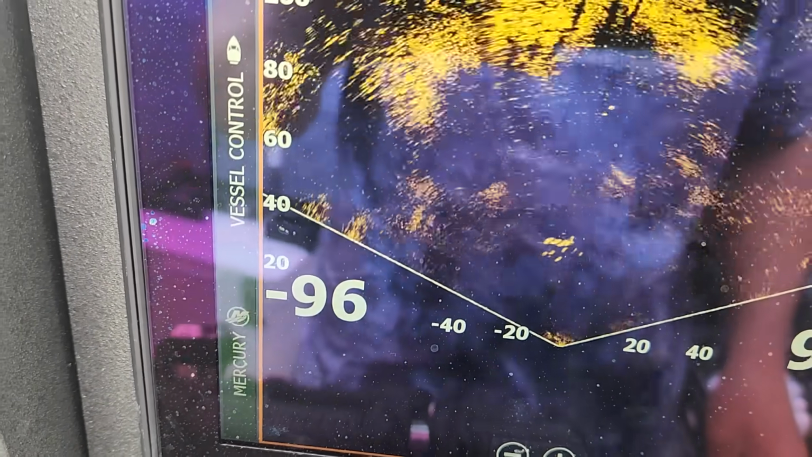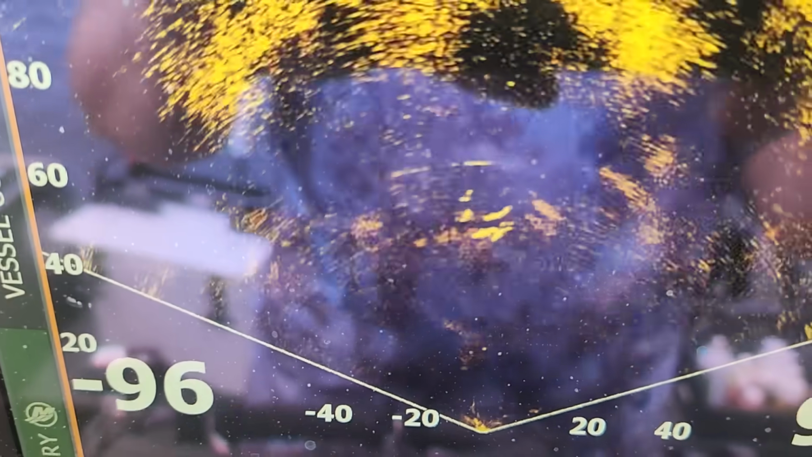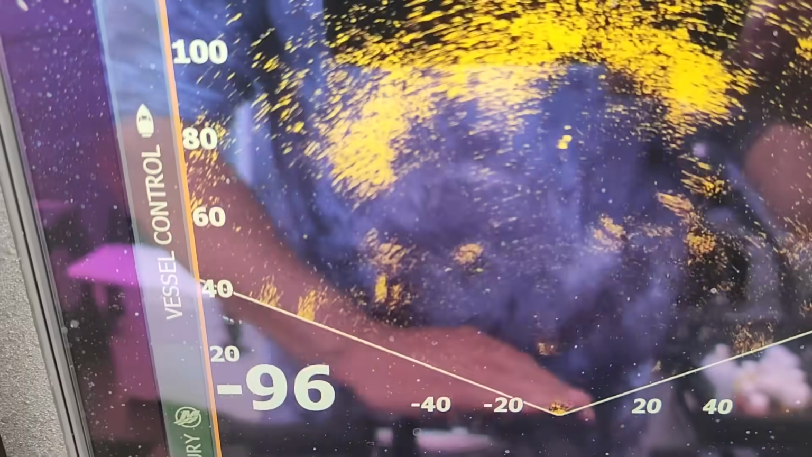Oh, here comes some more. Oh, that's a pile of them. Look at all those fish. They're going to go right at my flasher. And they just went right on by. Not a care in the world.